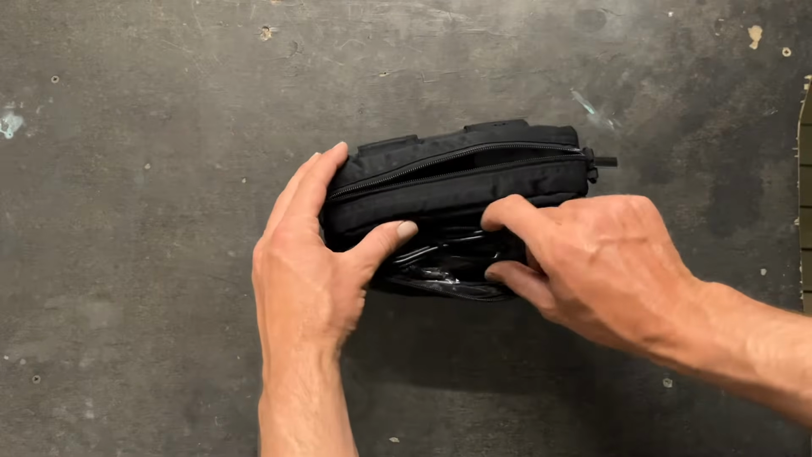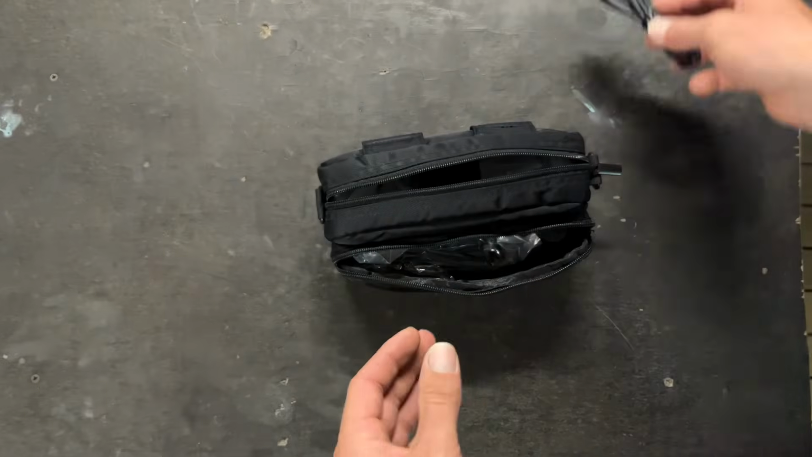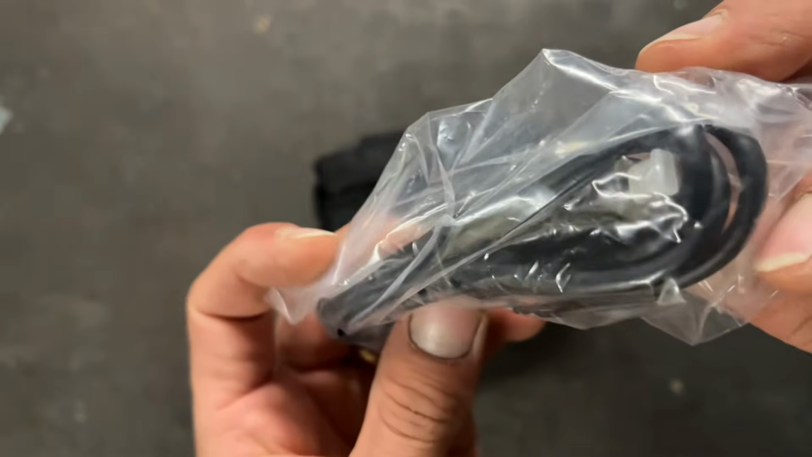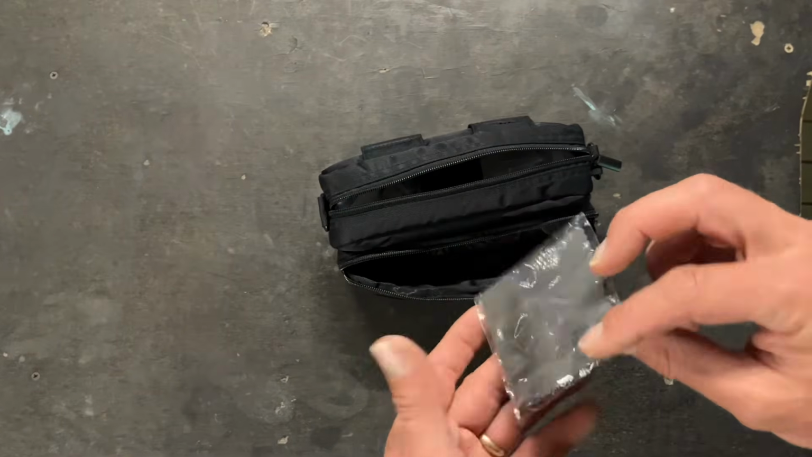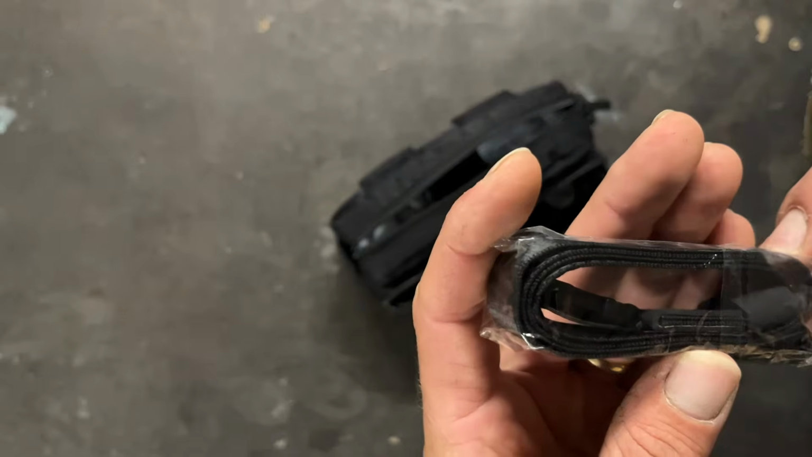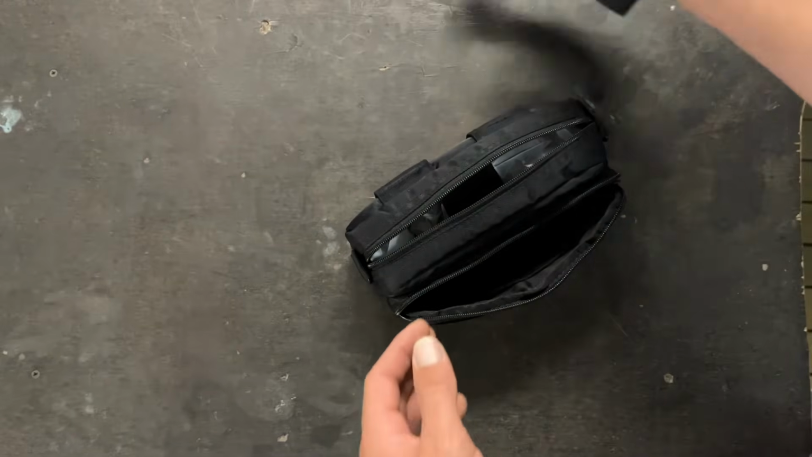Start off with what's in here. Now there's a USB-A to USB-C charging cable. There's a HDMI to mini HDMI cable, so you can do video out straight into a screen. A little lens cleaning cloth. There's one of these. It's probably a neck strap, so you can carry it around your neck. Oh no, that one there might be a neck strap, or that might be a strap for your bag actually.